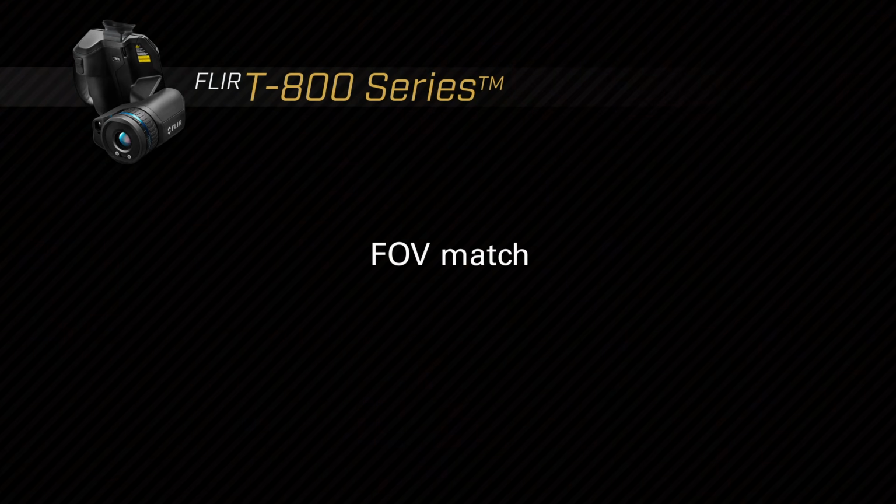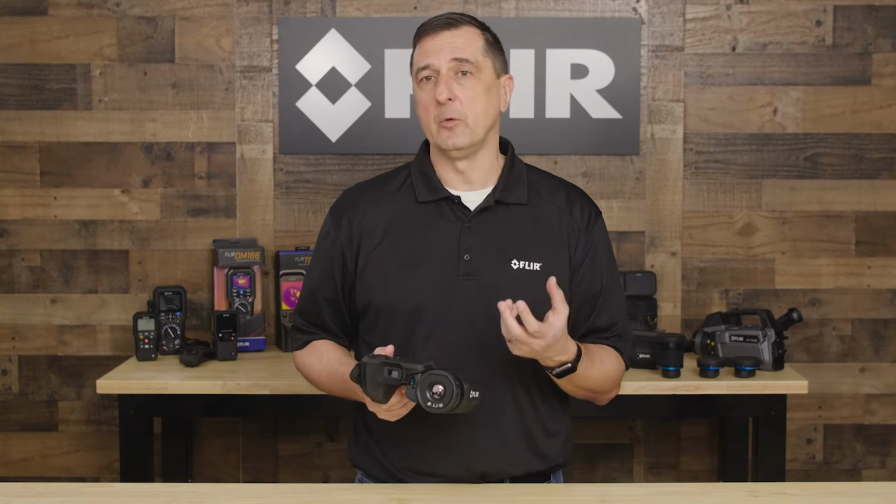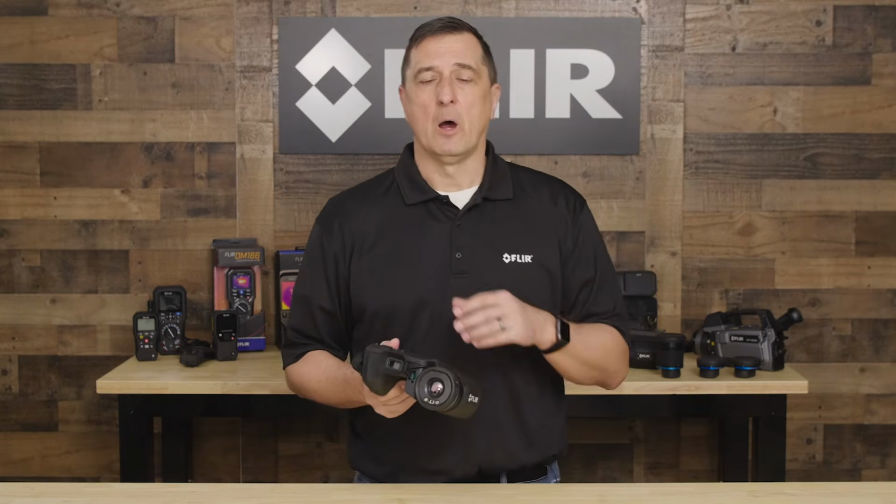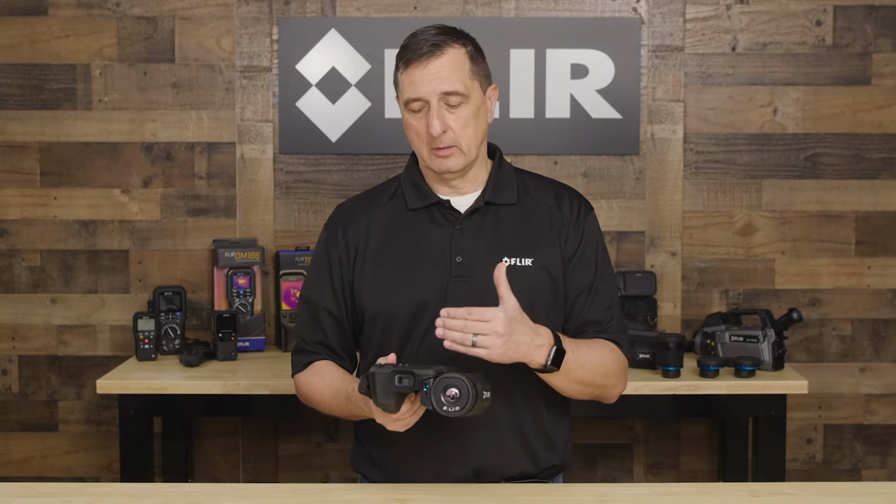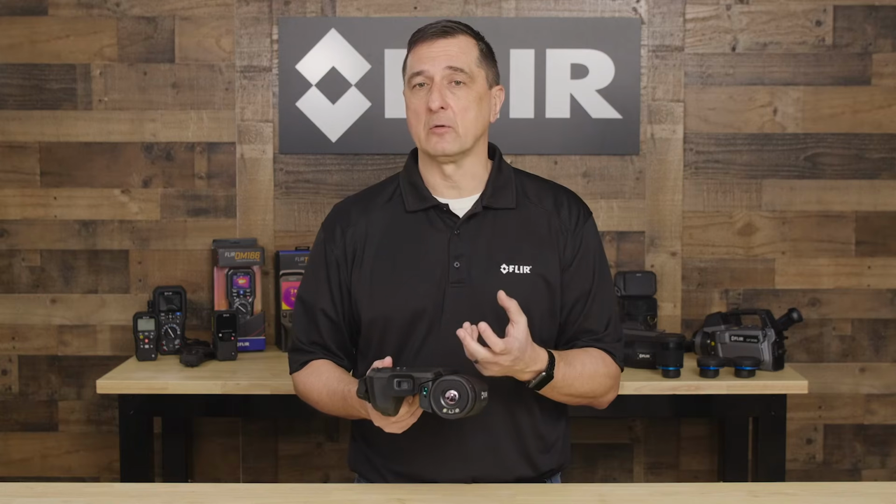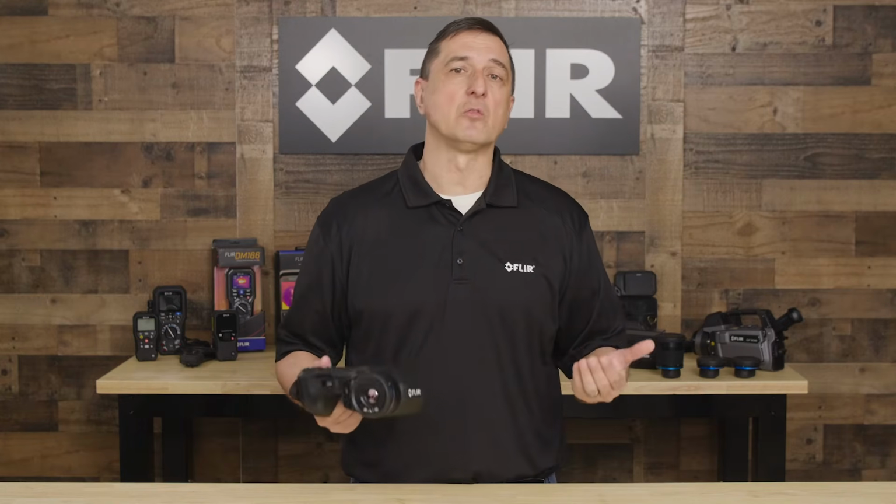One of the nice things about a camera system is you don't have to go back and try to match the field of view after the fact. So what I'm saying is, when you store an image, our camera will automatically do what's called field of view match and match up the field of view, based on what thermal information you stored, what lens, the distance, what zoom factor, to the visible image. So again, when you bring it back in your report, everything's already done for you.